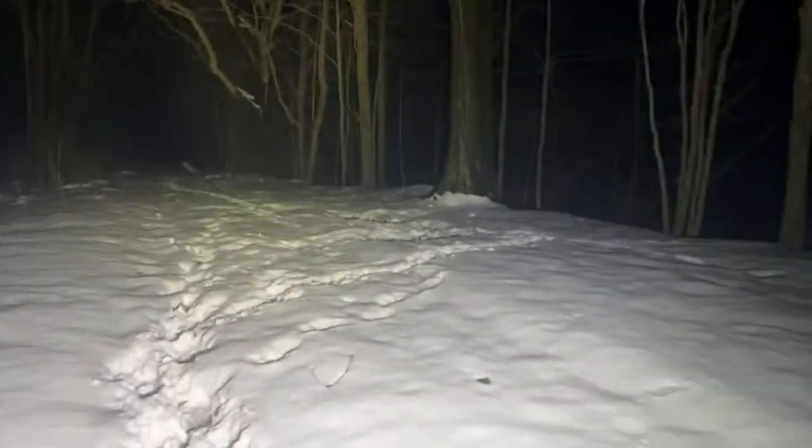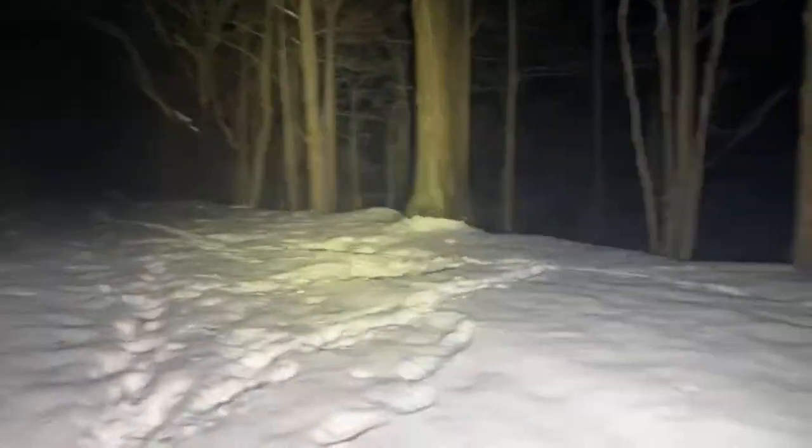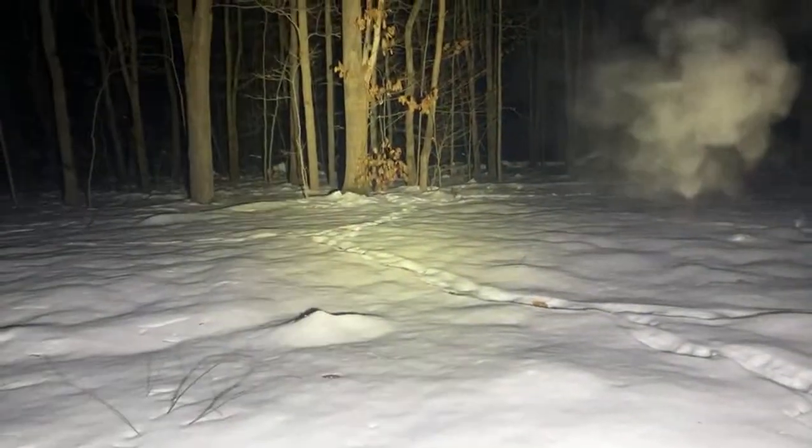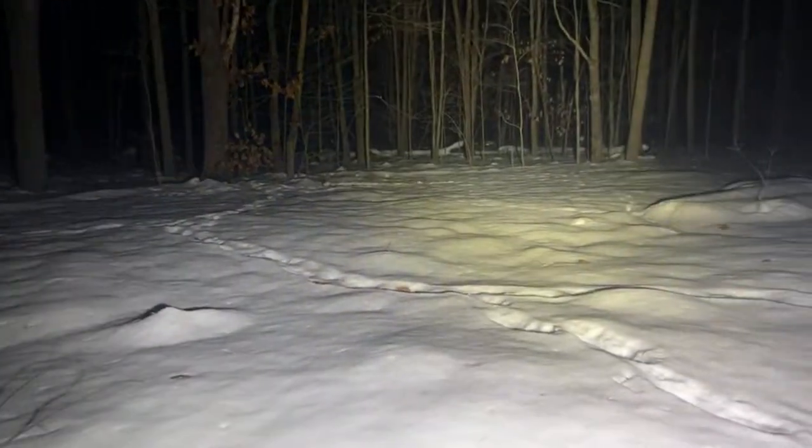Looks like some big branches fell off of these big trees up here. We had some bad storms come through here with this. Out on Lake Erie, they actually had 70-mile-per-hour winds. It's basically hurricane force.